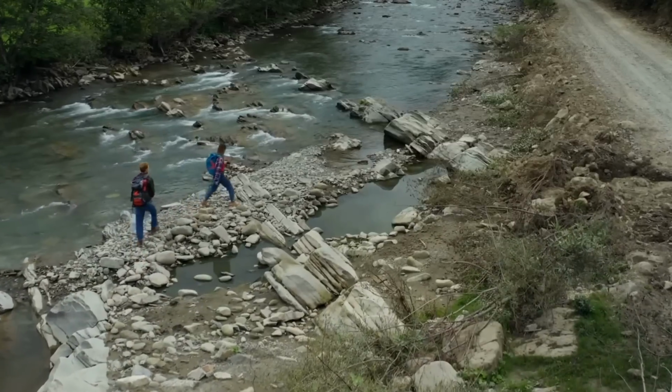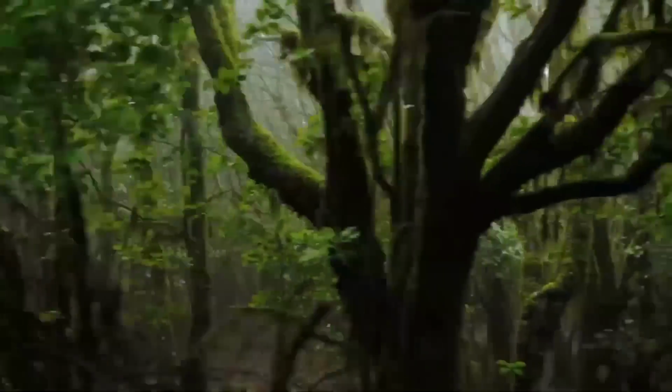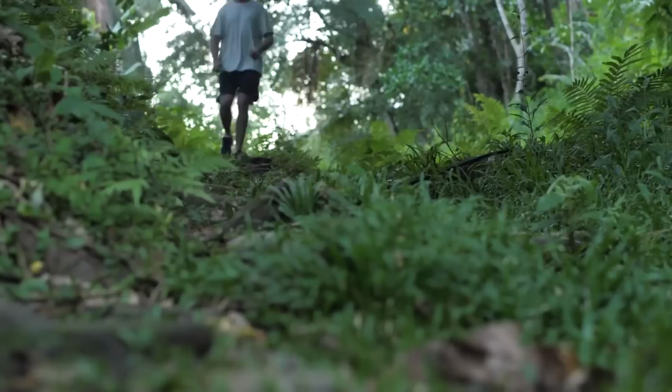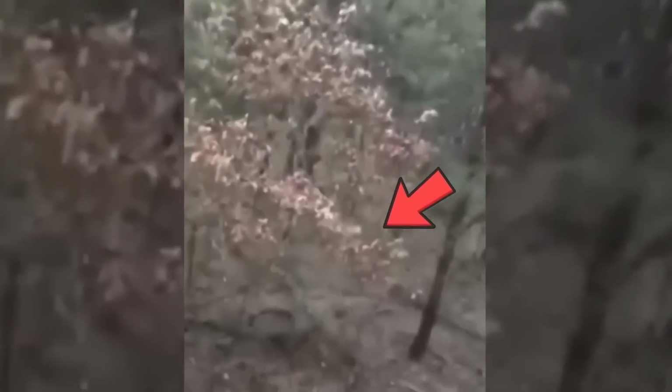When two guys were out in the woods filming and doing their thing, they heard weird noises coming from somewhere nearby, and they thought it'd be better to go and check the area out. Not knowing what was coming, they went there, and then this happened. A weird whitish creature came running towards them, freaking them out. The video ends abruptly, so we're not sure what happened to them.